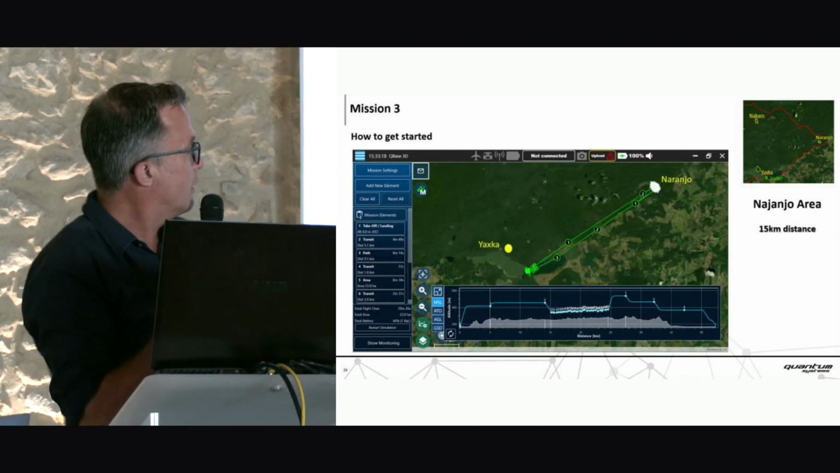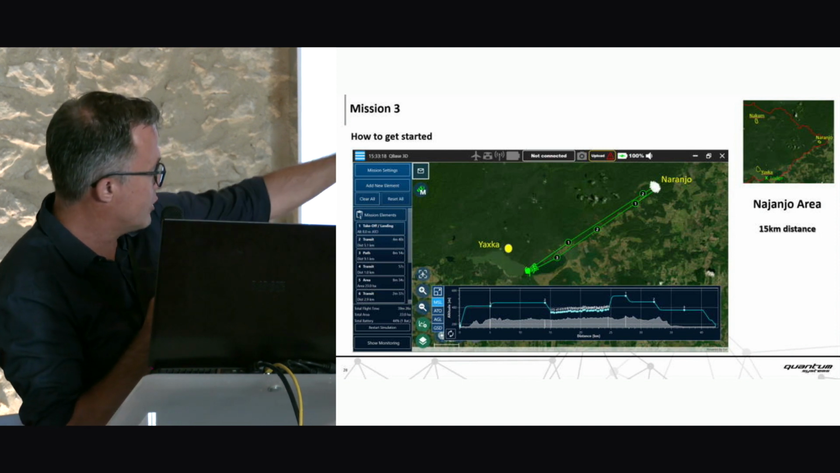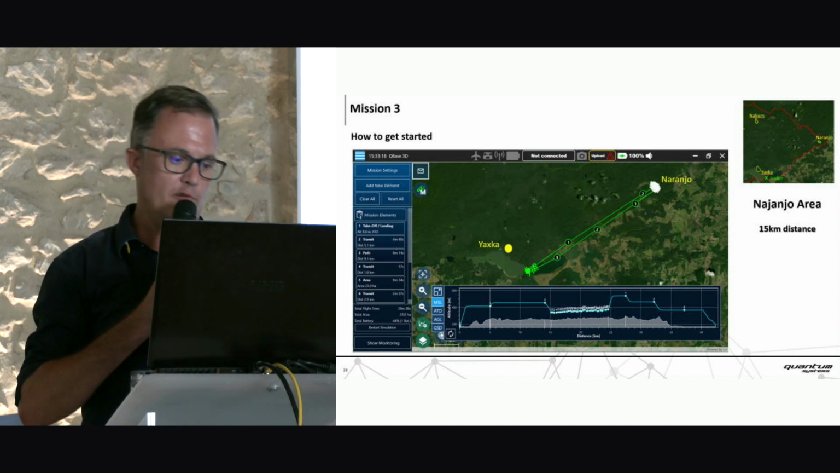So this is the last one, the Naranjo in the east. We have to go 15 kilometers to reach the site, then we map the site and we fly back, total flight time 40 minutes.